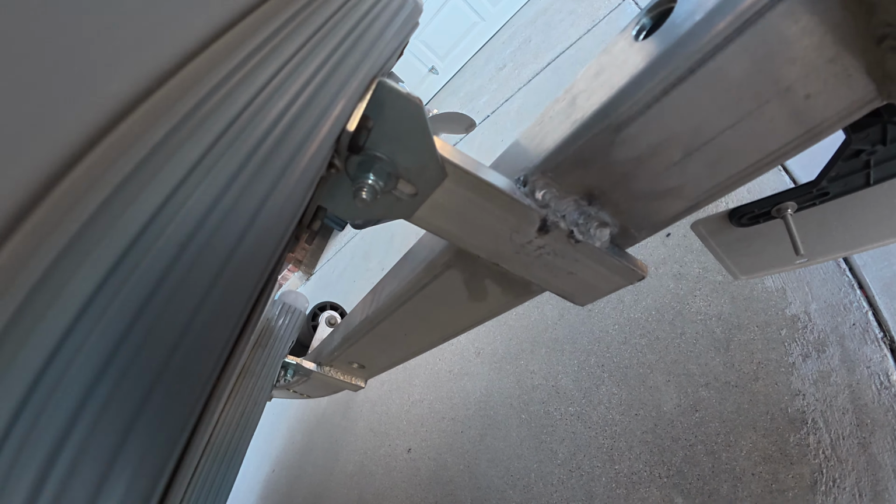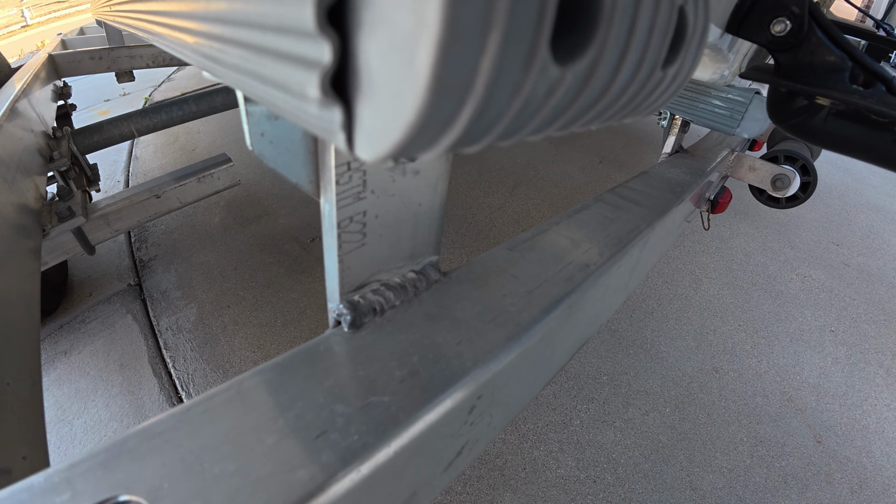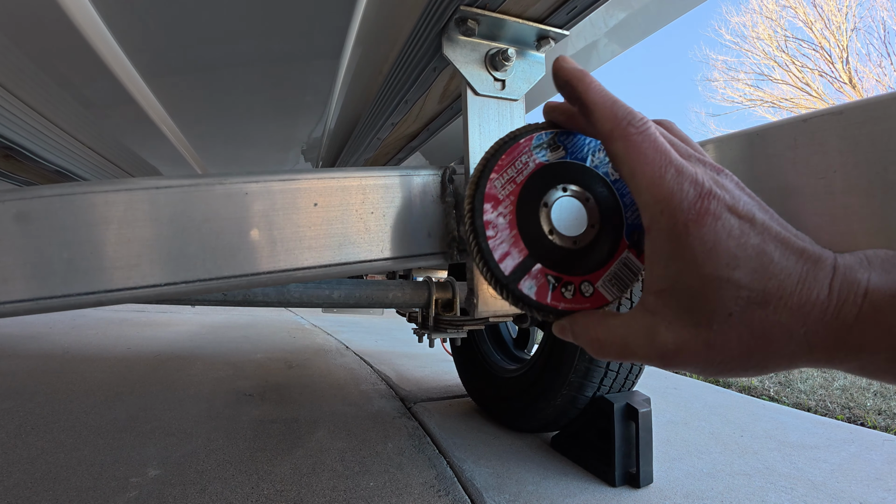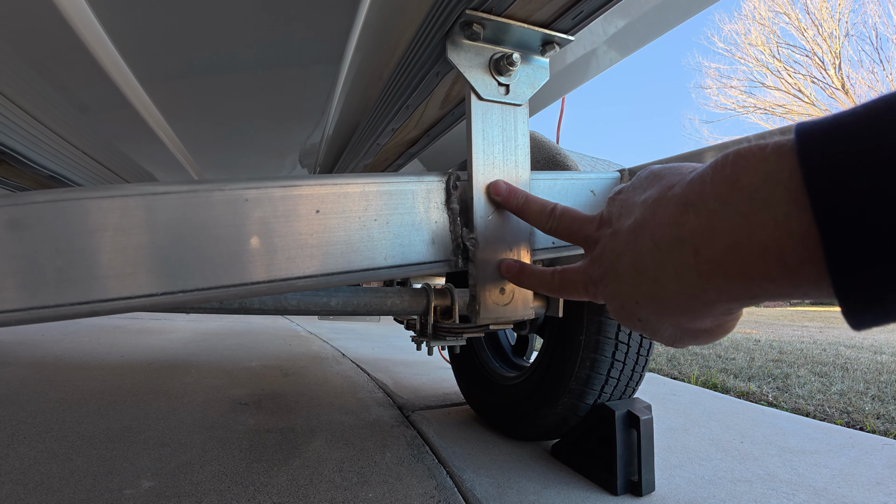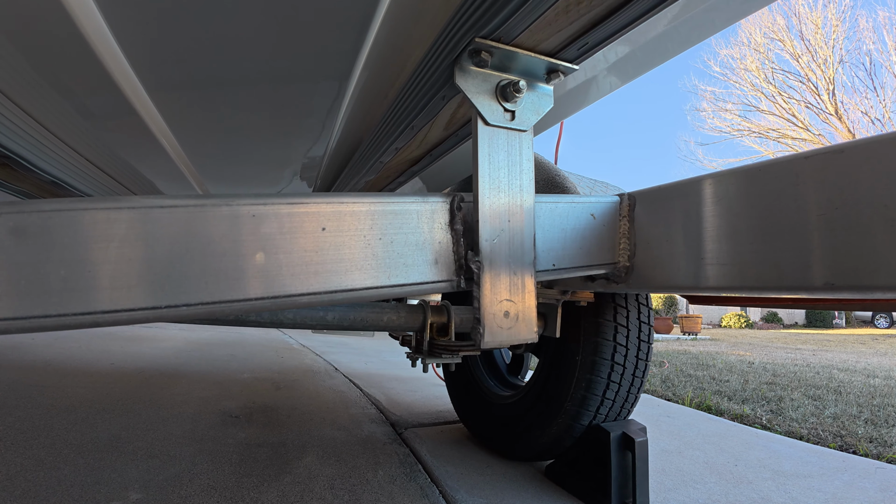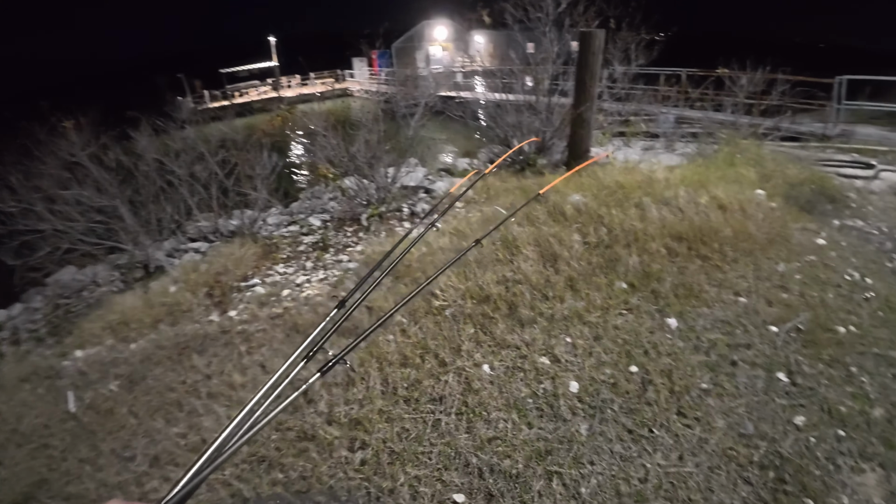My friend re-welded it, but he put some reinforcement back here, and I think that's why this one's not breaking off. It's looking like for now I'm just gonna have to hit it up with a disc, try to get some of this old weld off, and nut and bolt it for now. All right, plan B.